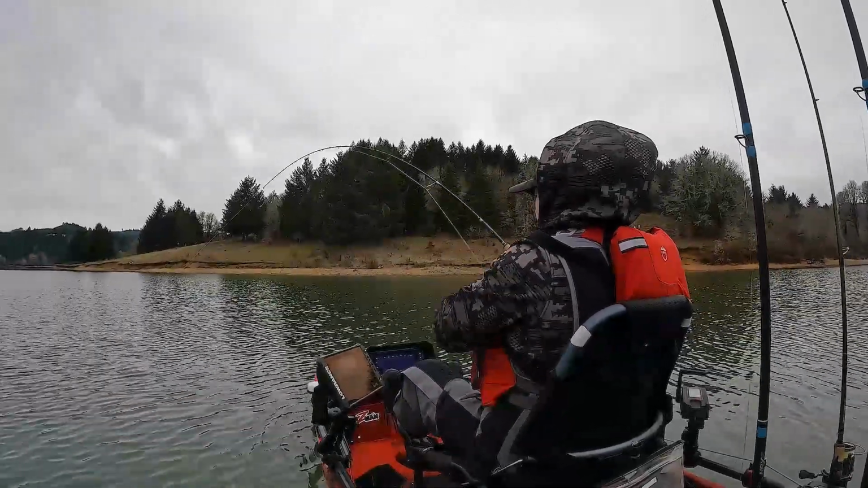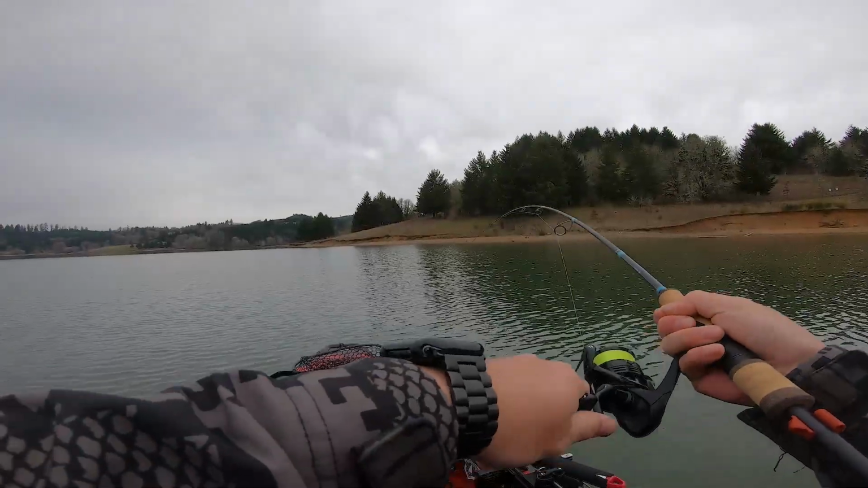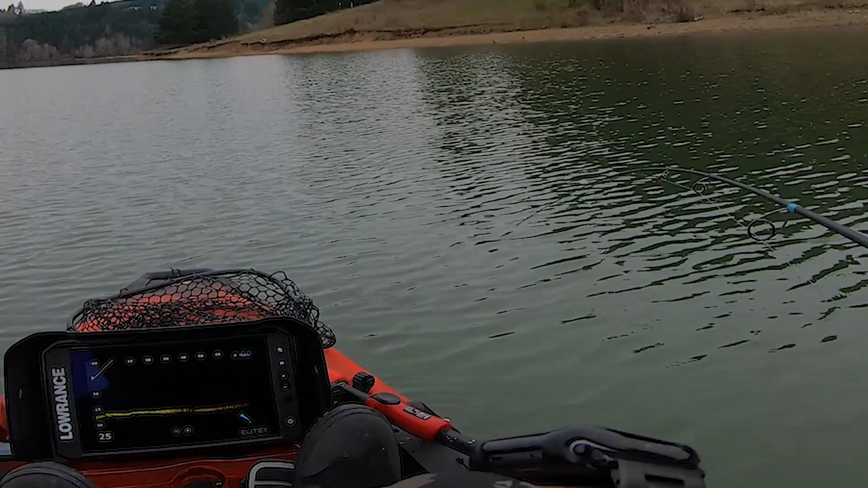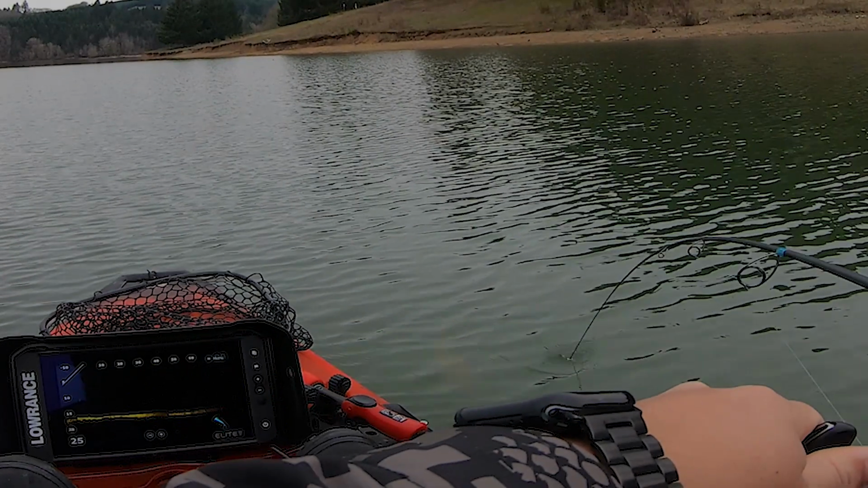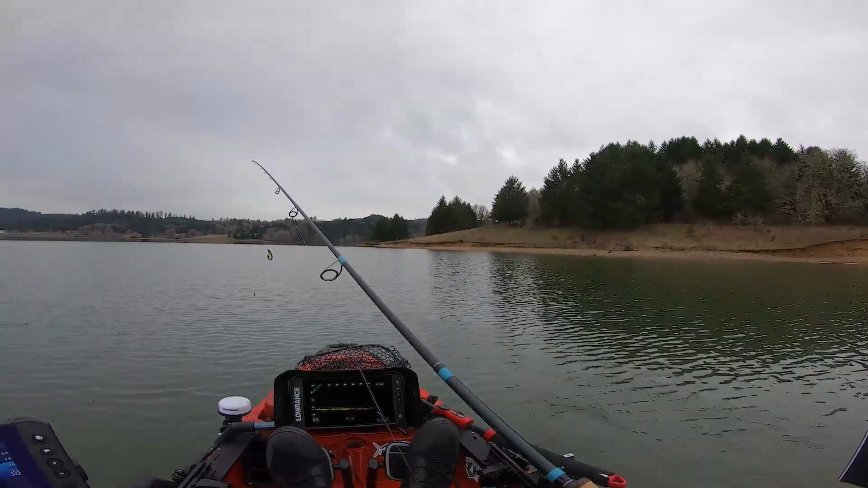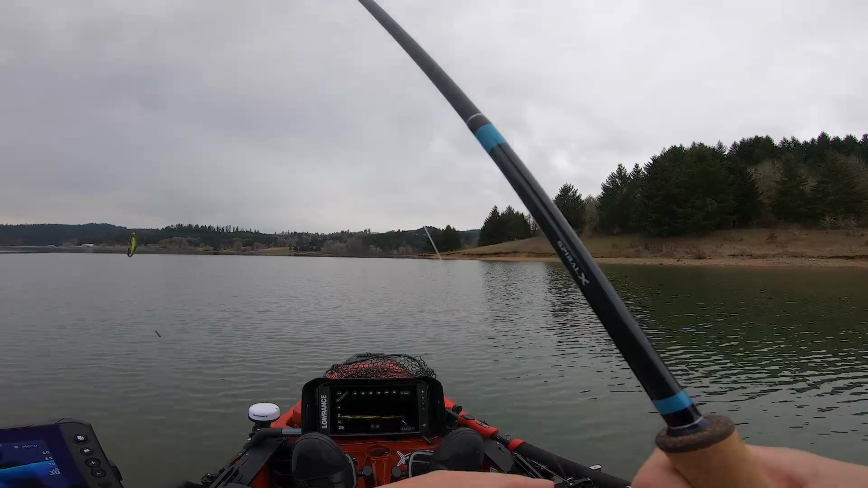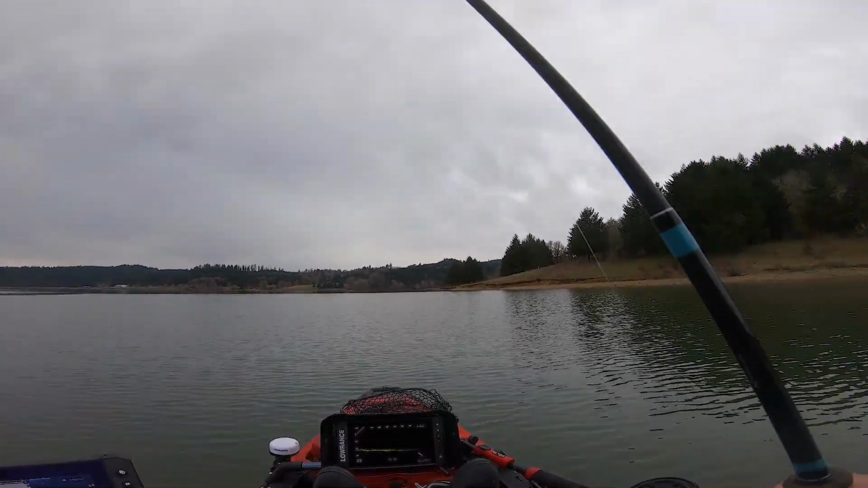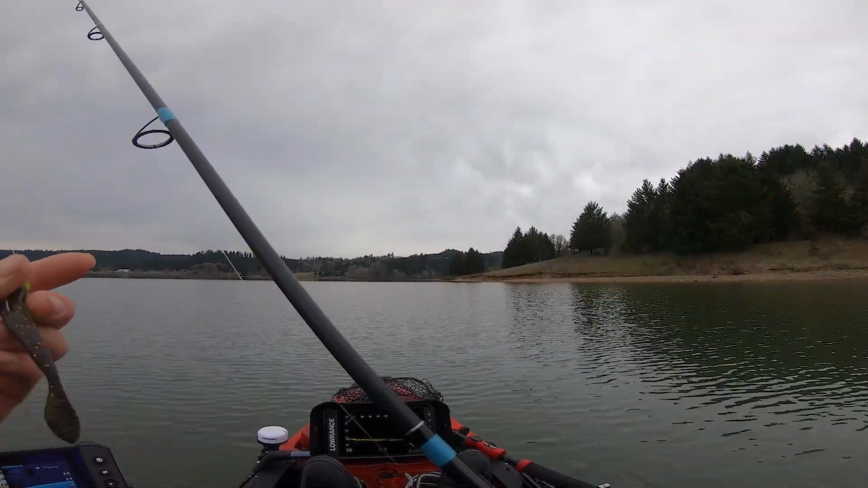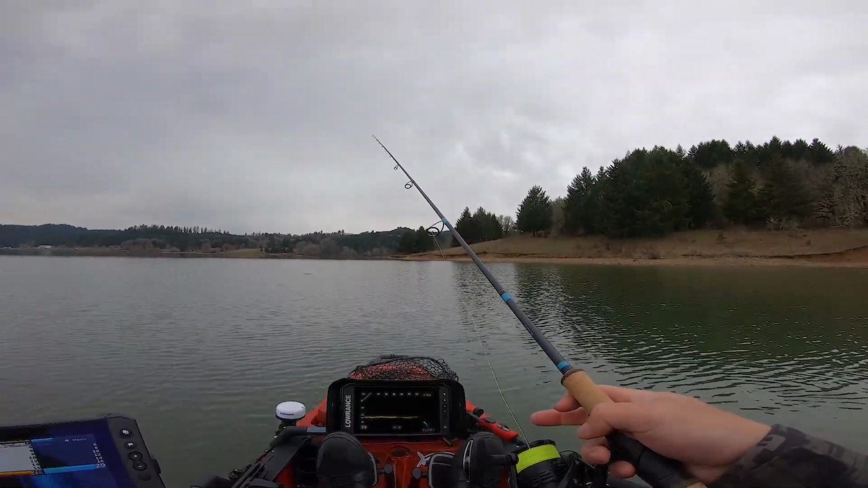There's one. Right on that little stump. Watch that one active. Oh my god, and it was like a 3-pounder. Well, sometimes that happens. It could have been bigger, honestly.